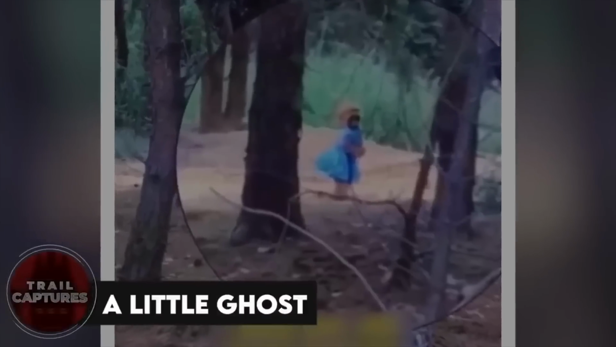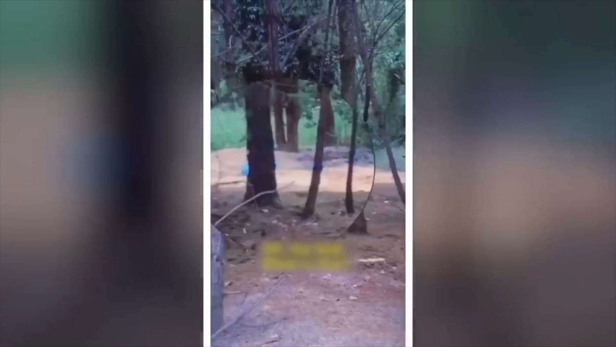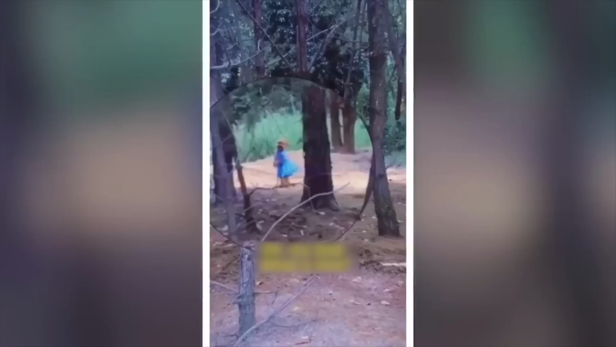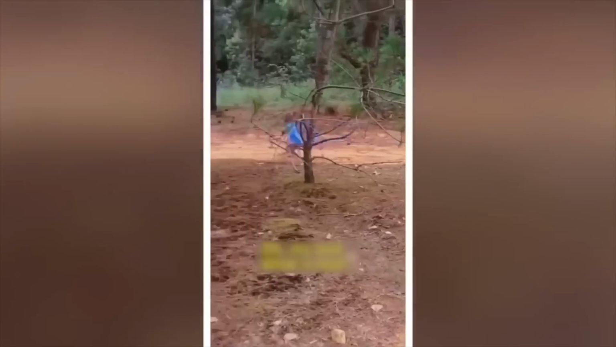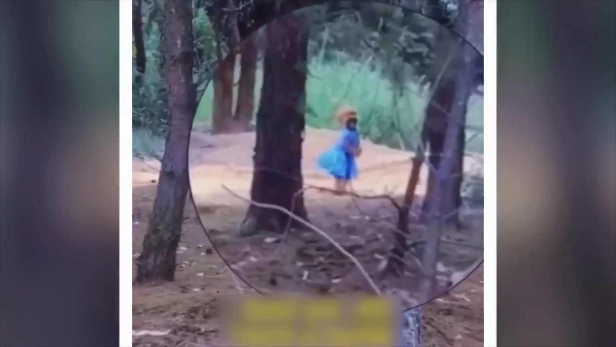A little ghost. This scary video was recorded in the woods where a little ghost dressed as a human was seen hopping around. But wait until it turns towards the camera, and that's when you see that the little ghost is a dog dressed as a little girl and was just annoying some peaceful moments in the woods.